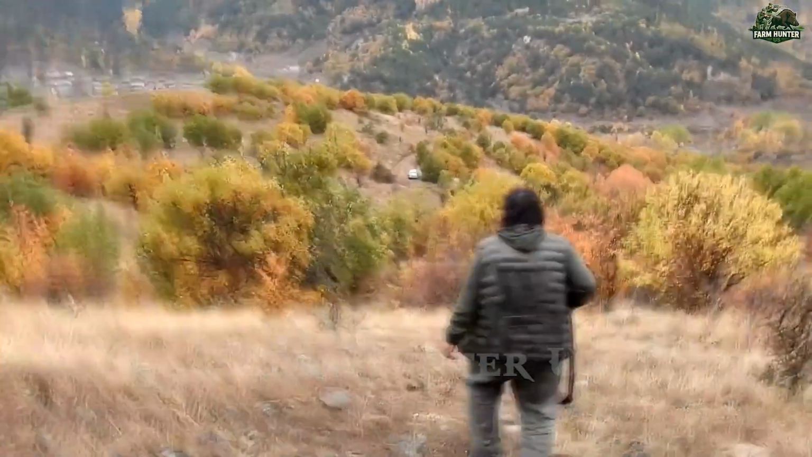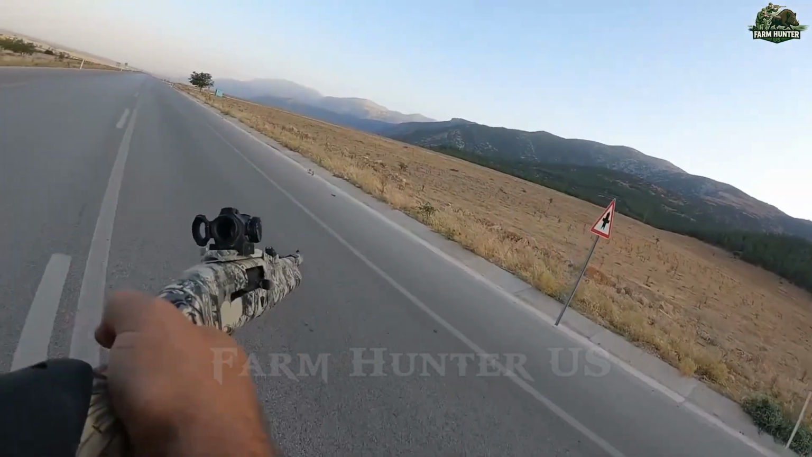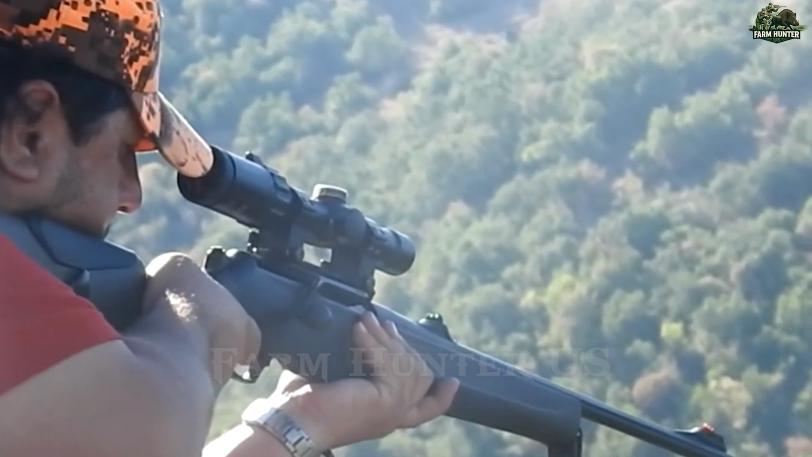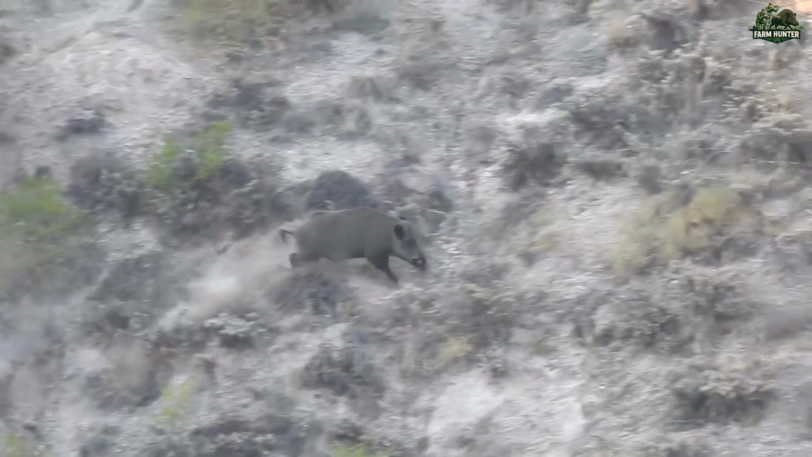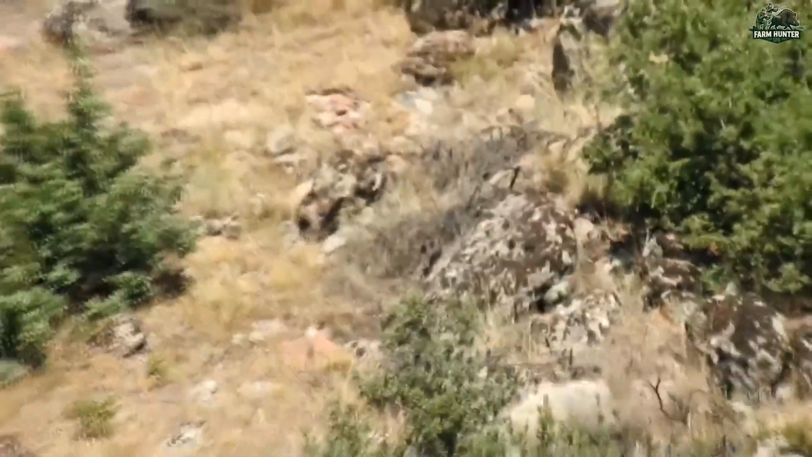As I climbed a narrow mountain trail, a sudden radio call from my teammates snapped me into action. Boar incoming. I crouched low, adjusting my sights in the split second before the animal burst into view. I fired 3 quick shots. Each one found its mark, and the boar collapsed beneath a thicket of pine.